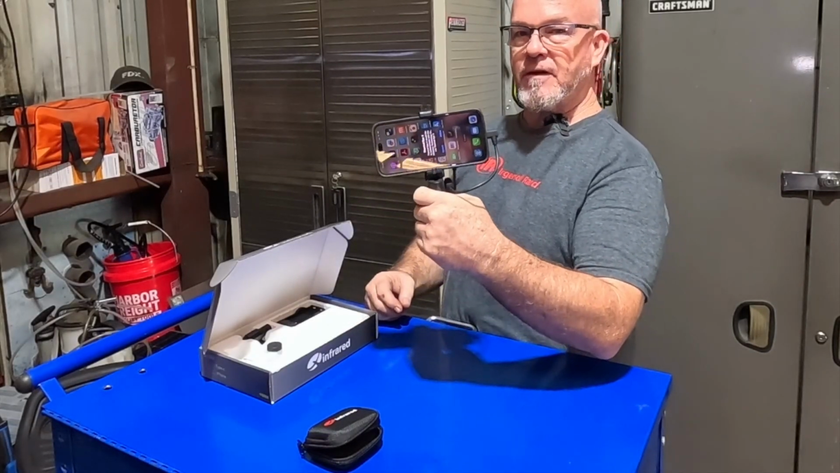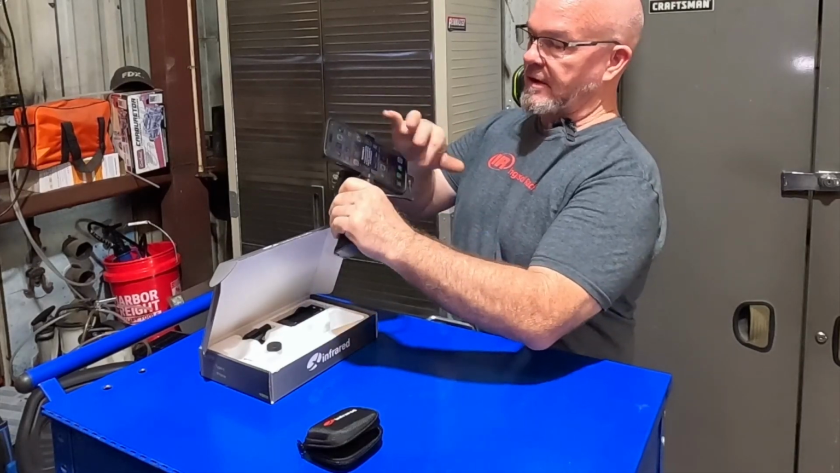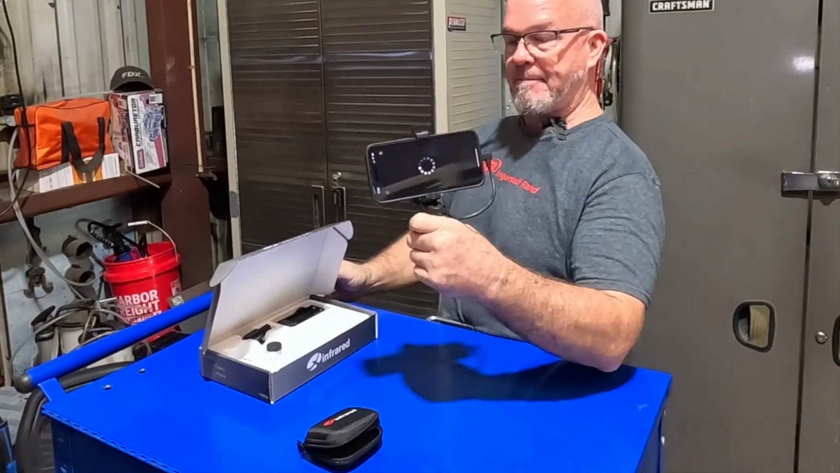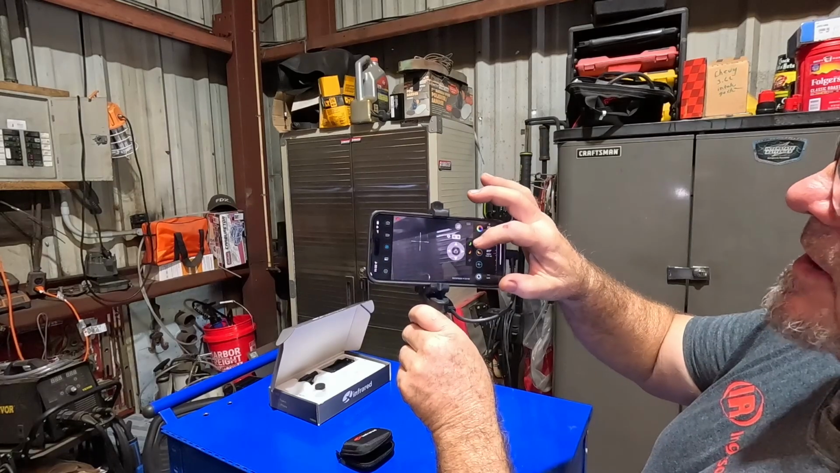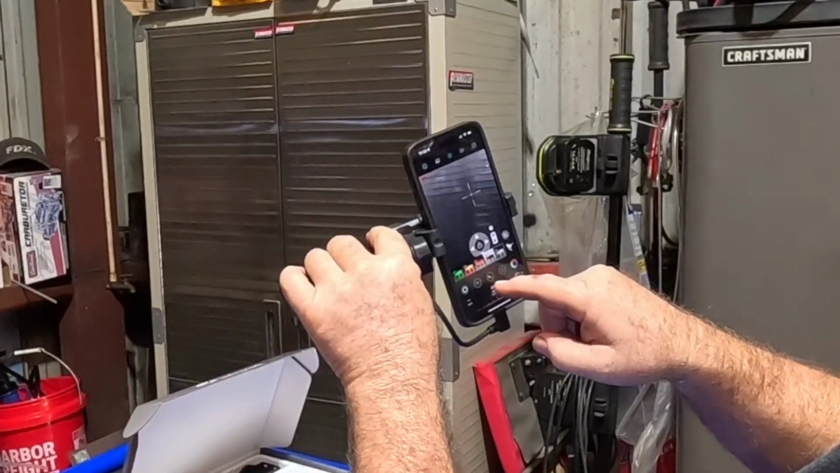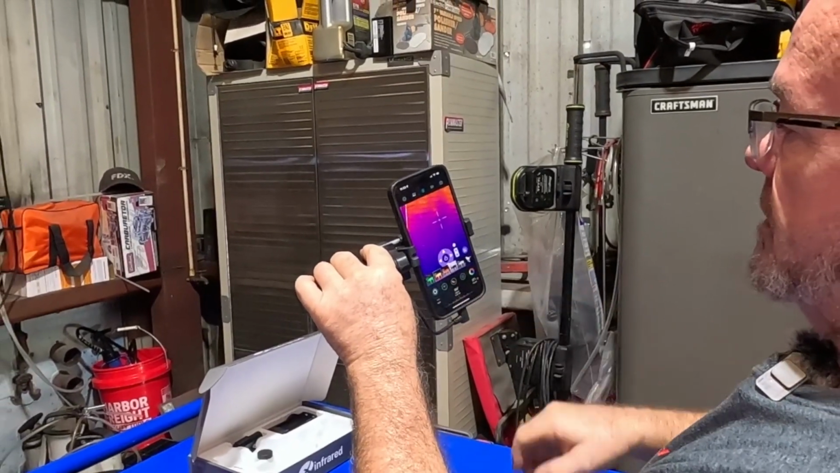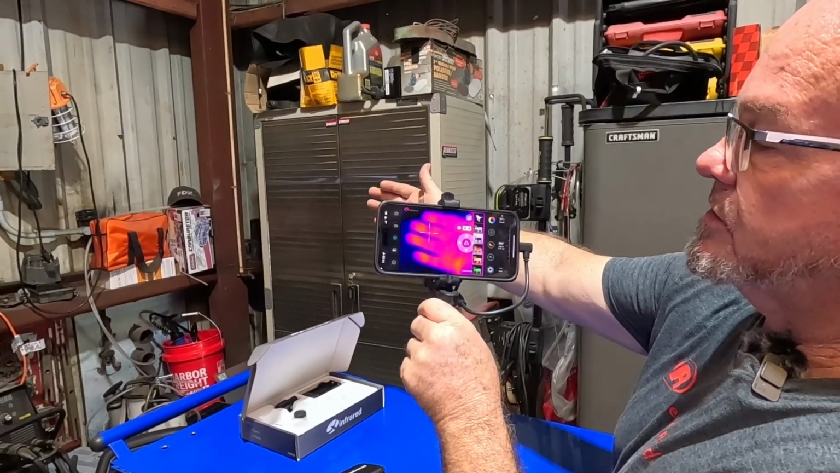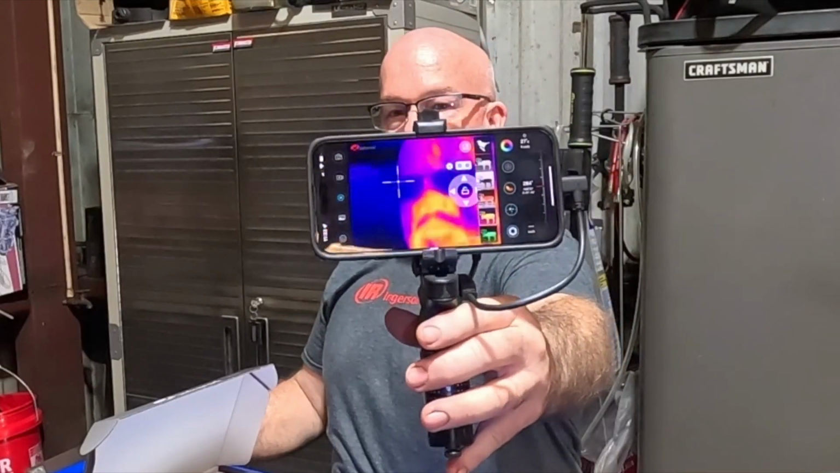One of the things too, I don't know if I mentioned yet, when you plug the camera into your phone, it brings up the app. You don't even have to open the app first. You just plug the camera in, and it asks you if you want to open the app. Then it'll load the camera. I showed you the different colors, screens, all the different setups you can do with this camera. This one changes the style of the app you're using, and this one changes the colors. You guys have seen how it works in the shop pretty well. You can even look at a silhouette if you wanted to see my ugly mug in infrared, as if it was going to get any better.